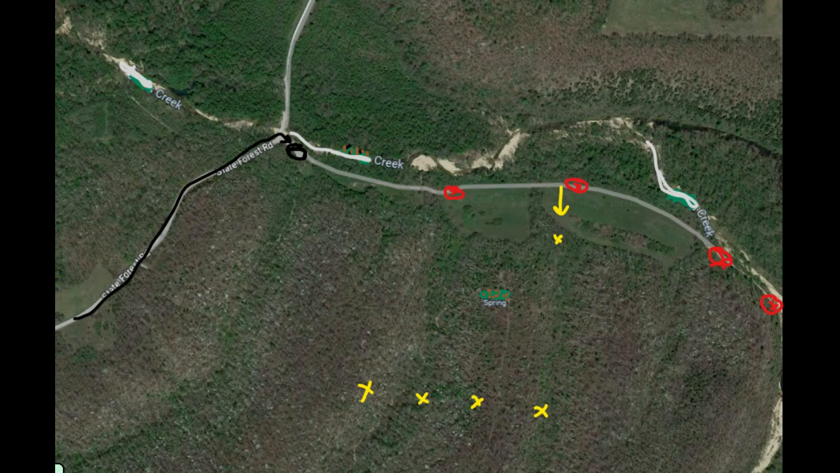All right, here is the location, and I showed this screenshot from Google Earth on the previous video, but this again shows you where the vehicles park, where the black dot is, and it's a wagon road going out and around, and you can see the red X and the yellow arrow pointing to the wood line where Shane did his filming. So now we're going to go a little bit closer.